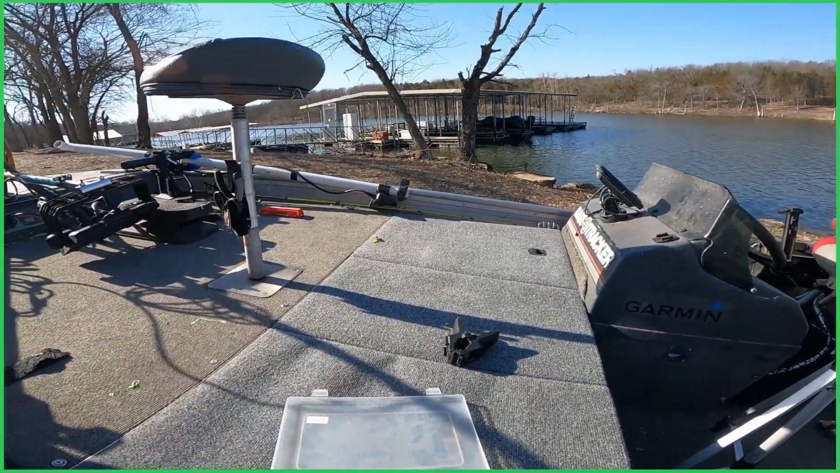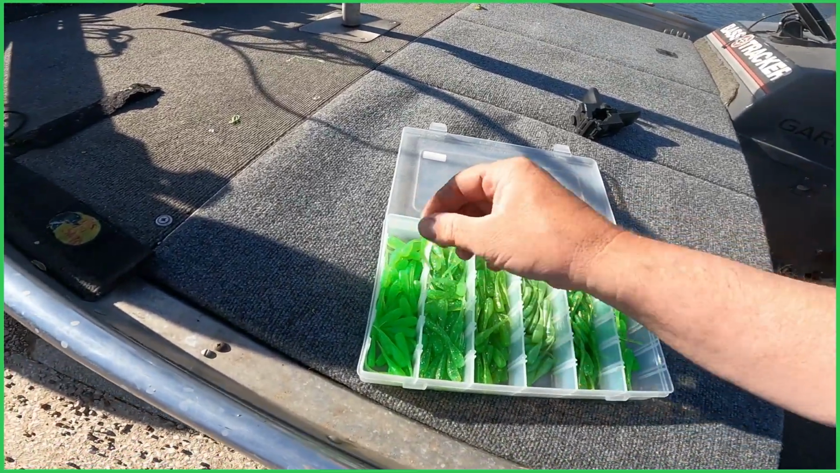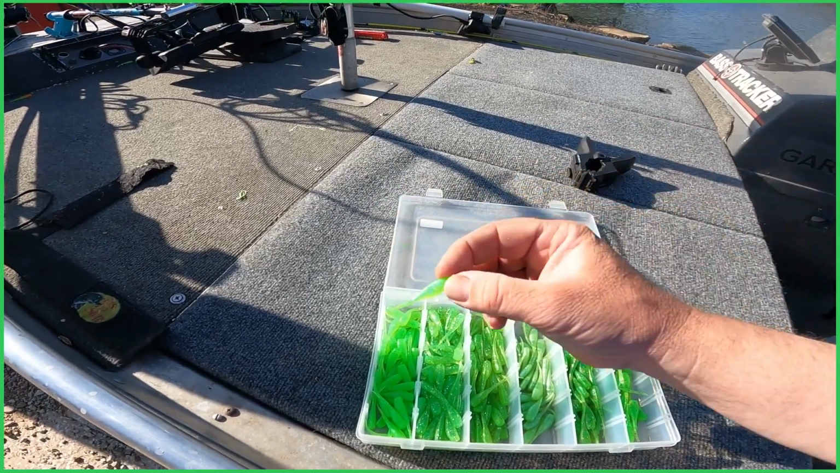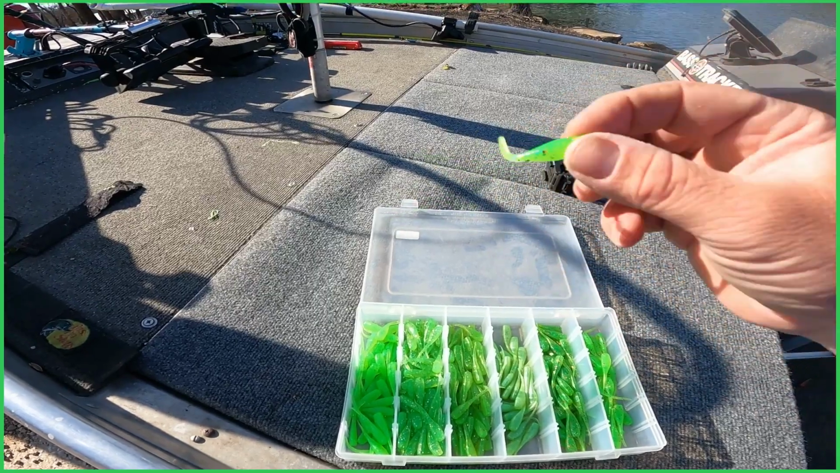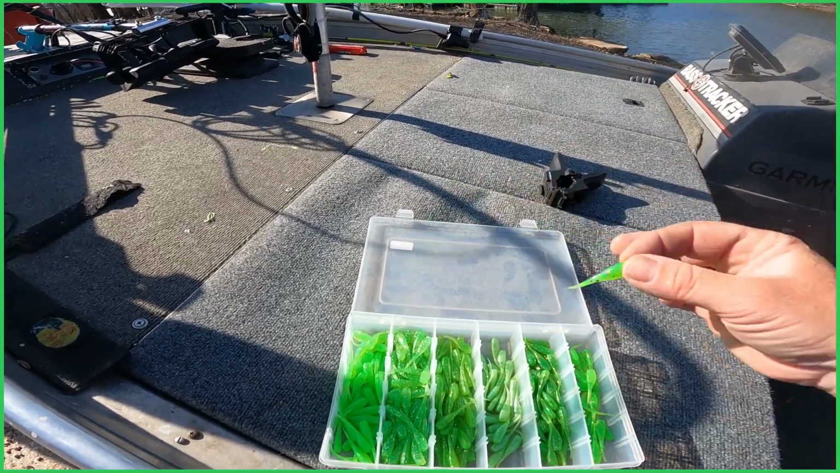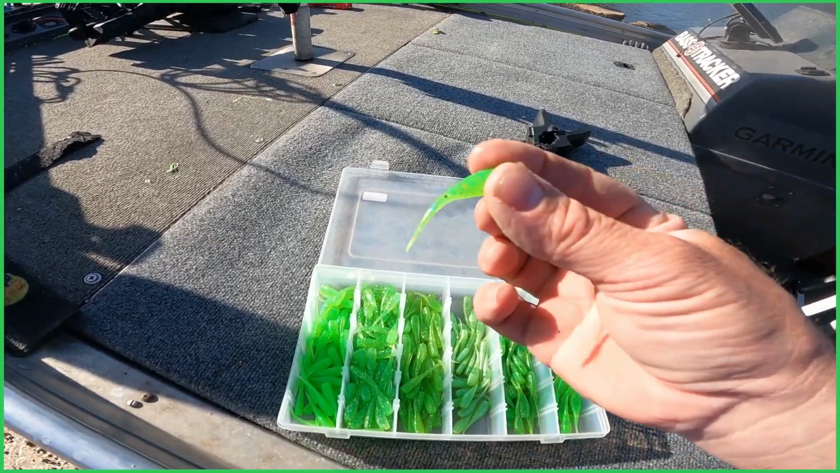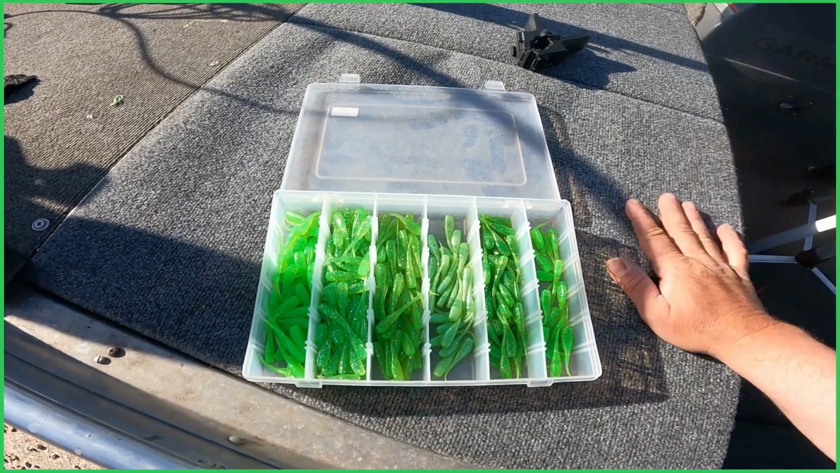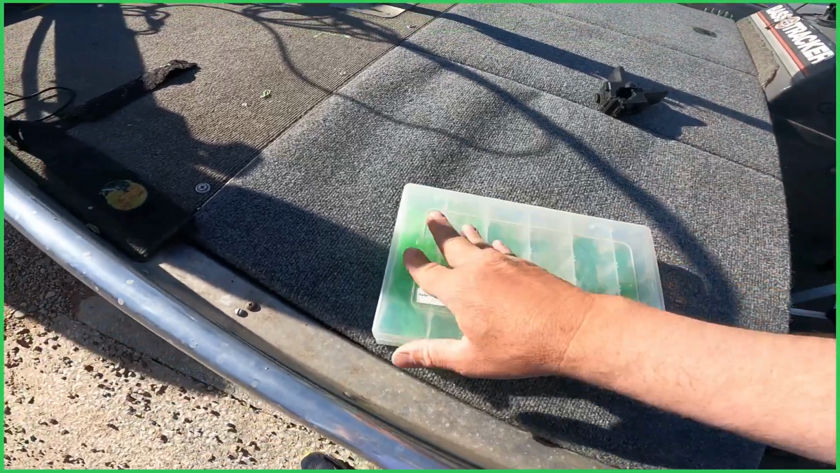Well guys, these is what I caught my fish on today. I made these last night. This one was what I started out with, and I caught a ton of fish on that today. And then these I impregnated with garlic, and those caught a lot. They've got a little bit of red flake. But I made all these green last night because that's what they've been hitting on. That's what I've been catching them on anyway up here at Pomme. And that's what put them in the boat today.